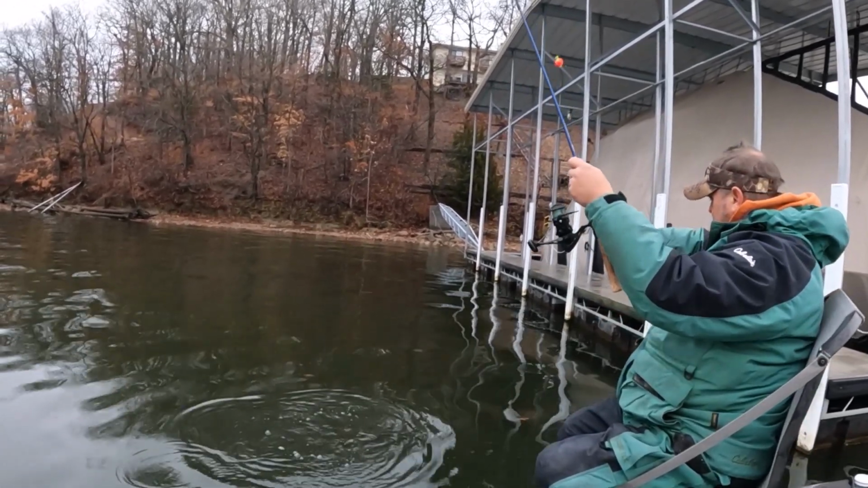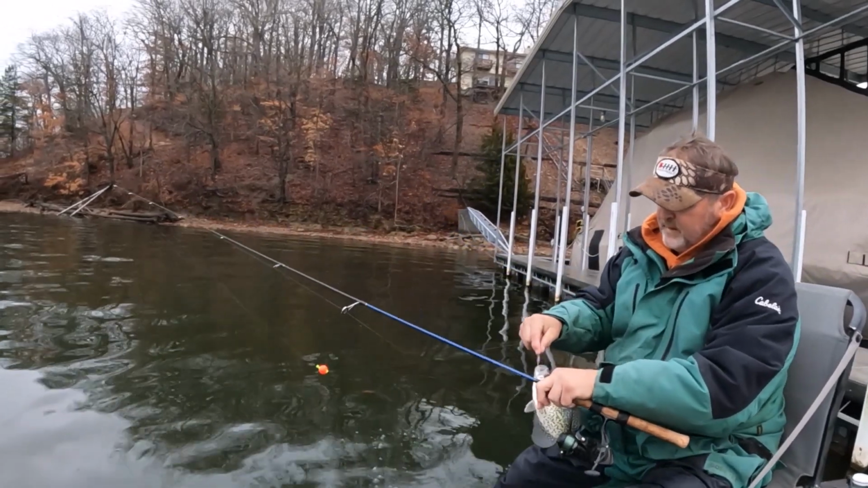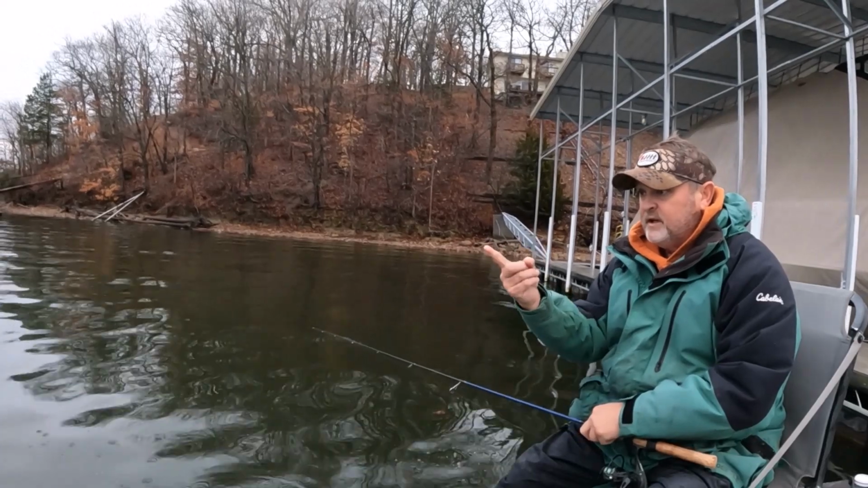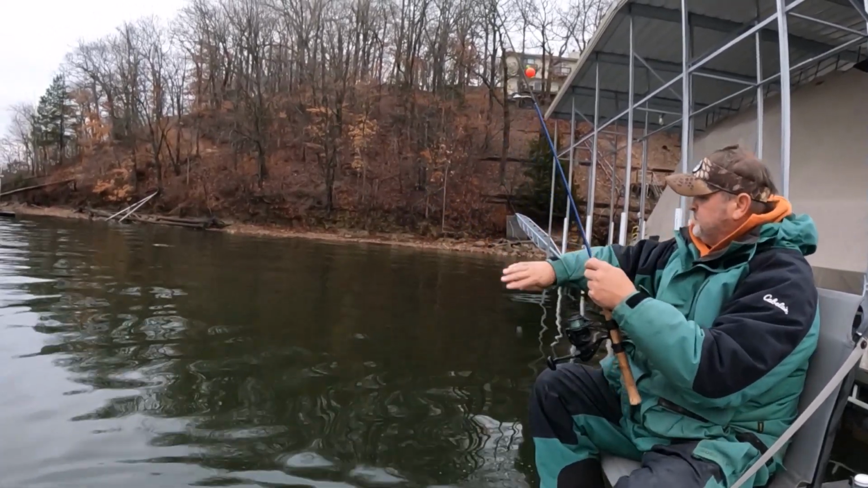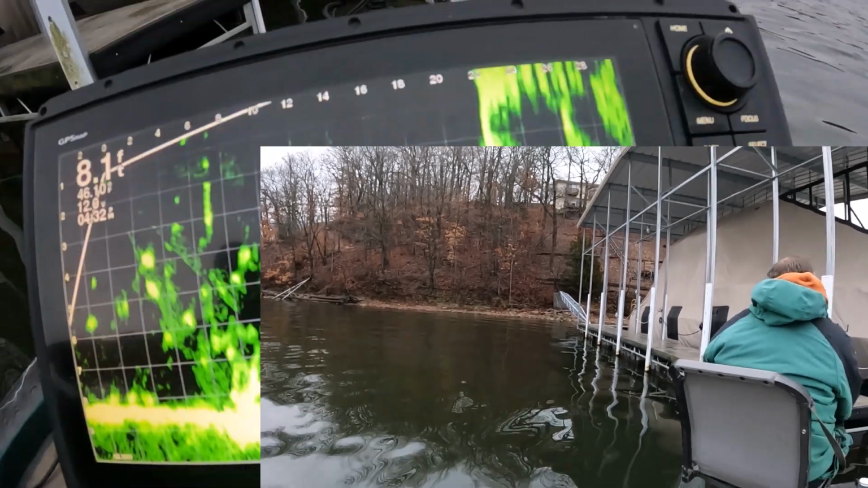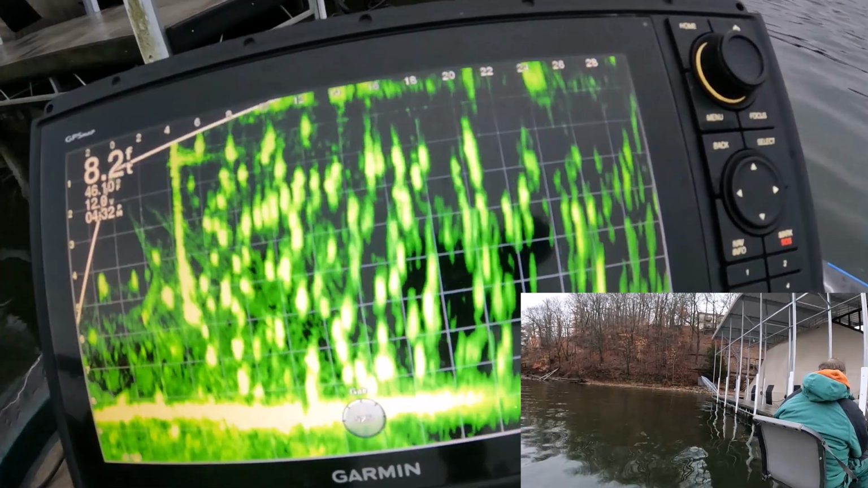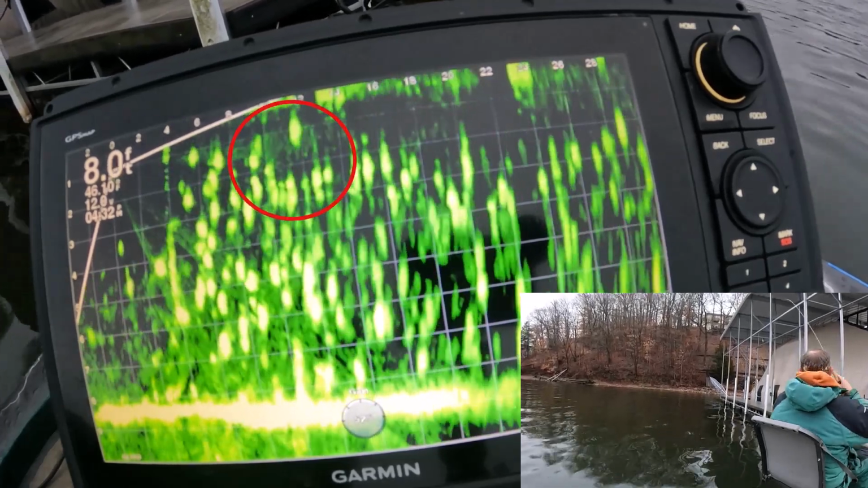Here, looky here. Little crappies. He's not very big, but we did get a crappie in with the bobber, so we caught him on jig, jerk plug, and bobber. And we ain't moved. All right, we're running out of daylight fish. Fish on.